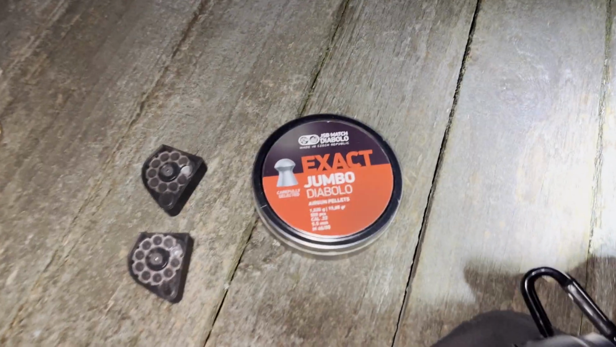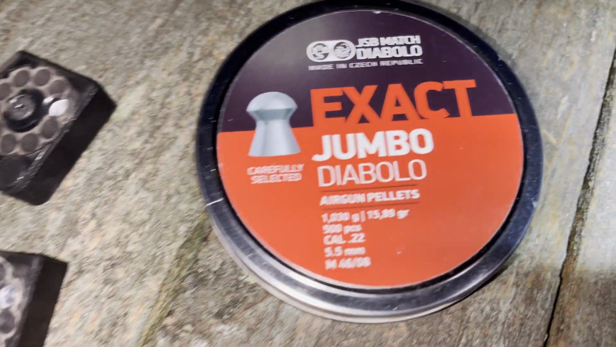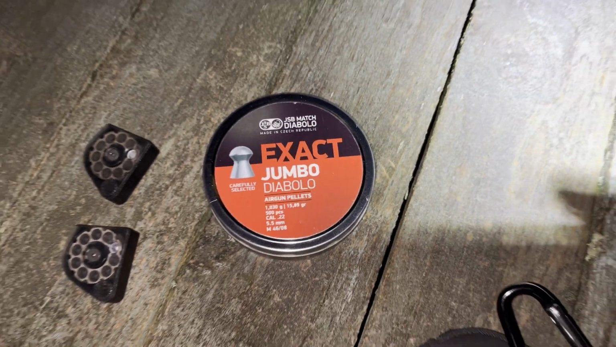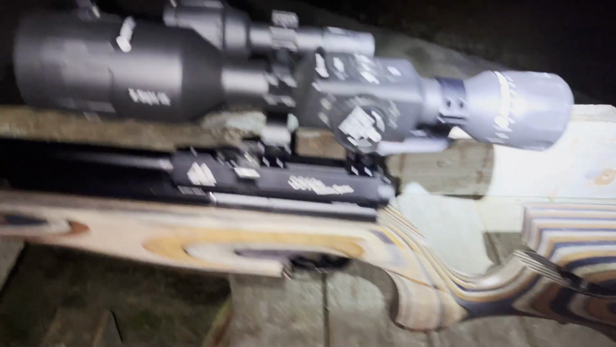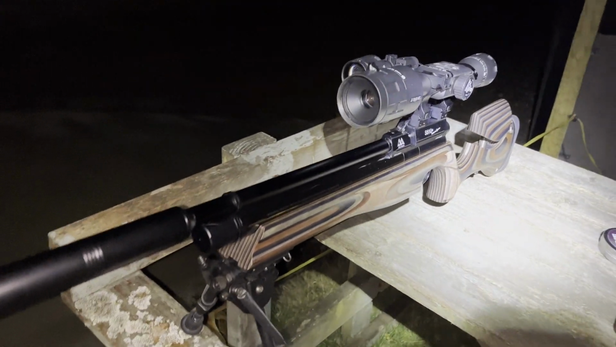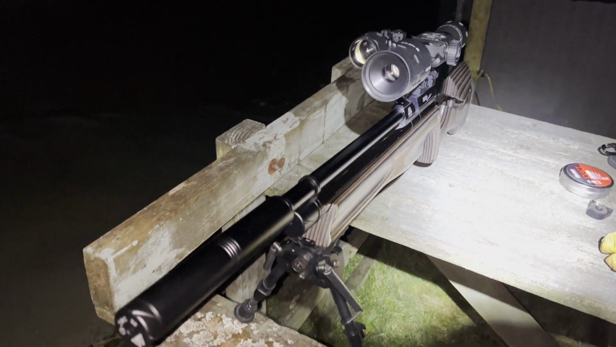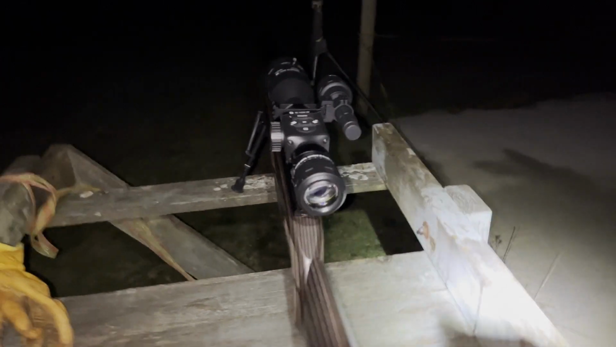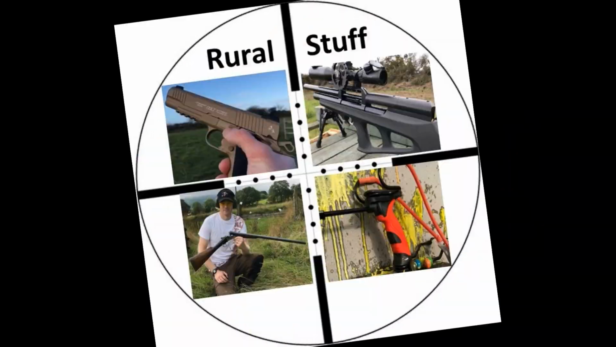Right, this phone's almost out of memory, so I'll pack it up now. These were the pellets I was using, 15.89 grain JSB Exacts, and yeah, that was that. I'll have a bit more of a practice with that to get used to its features, but I'm enjoying that. That's good fun.